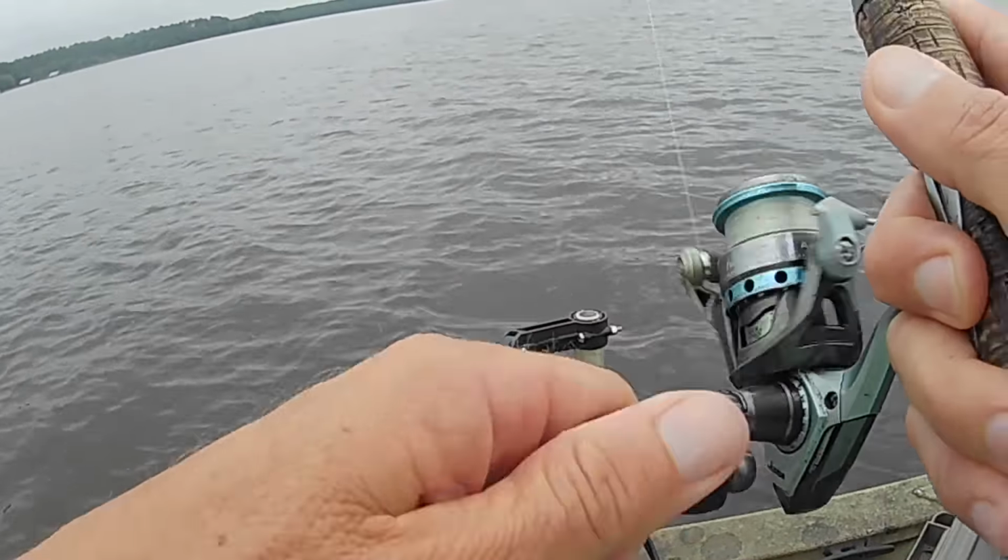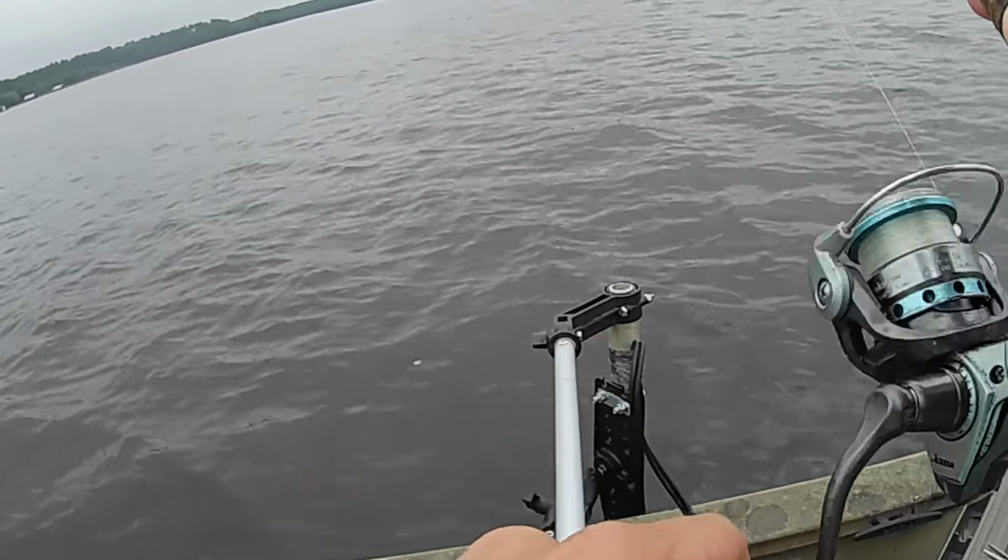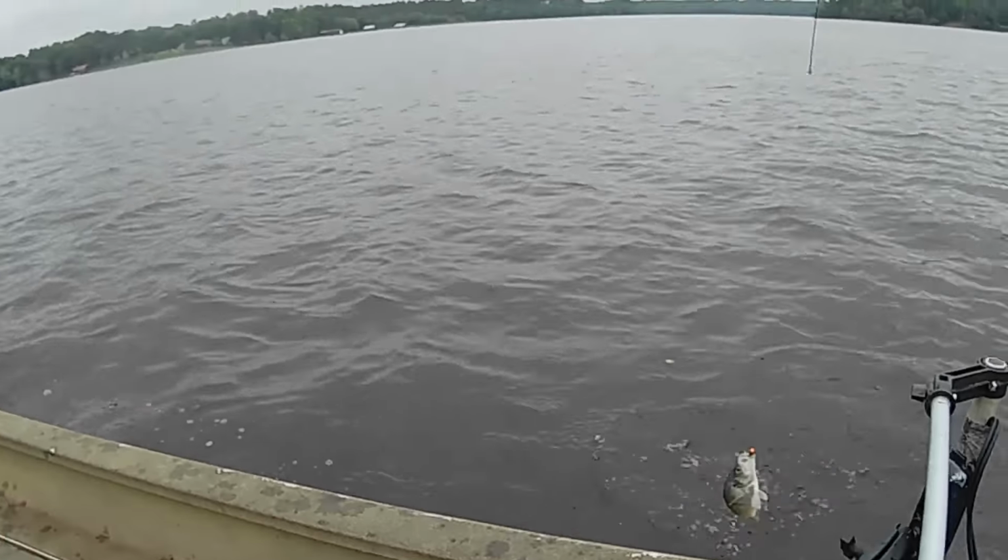You're going to catch your limits faster, and you're going to catch bigger fish if you learn how to use those electronics. Look at this, another really good keeper.